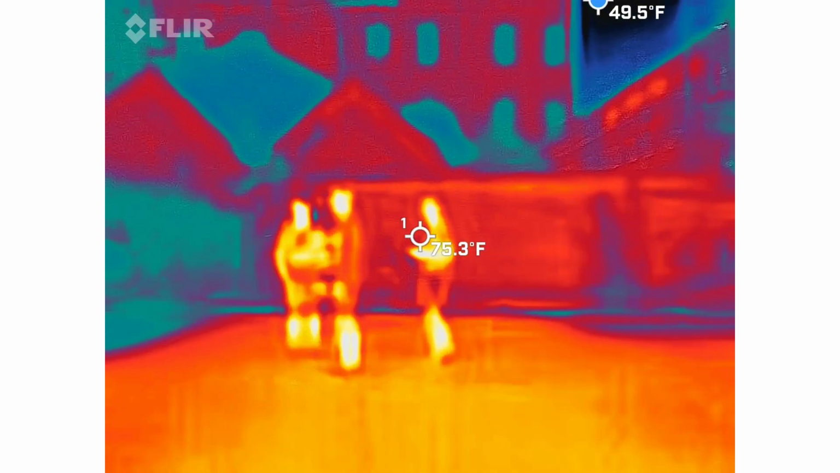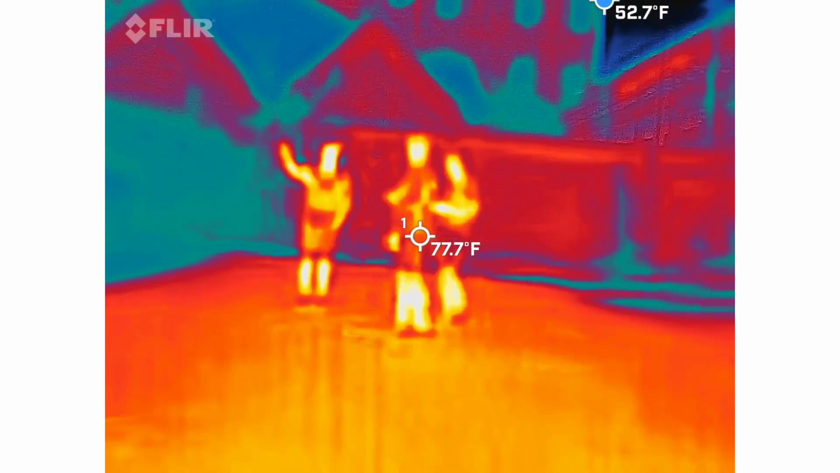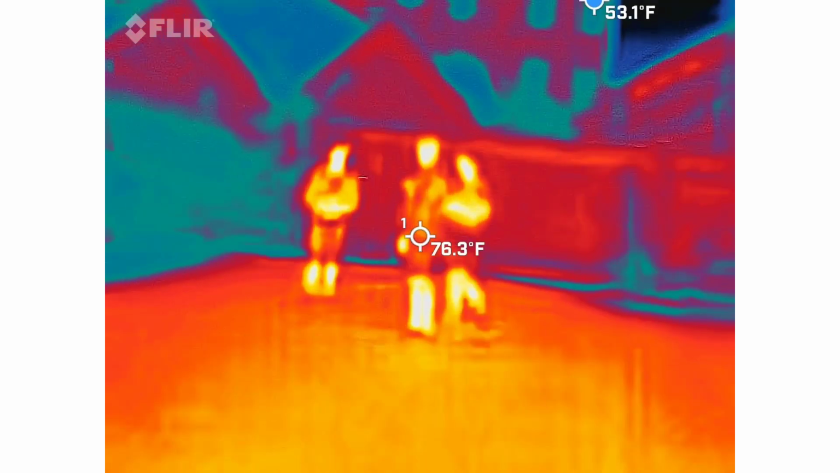How the hell can you live in an apartment next to this store? Child, I don't know how you can live in this city as a whole. And being that it's so haunted and history-wise.